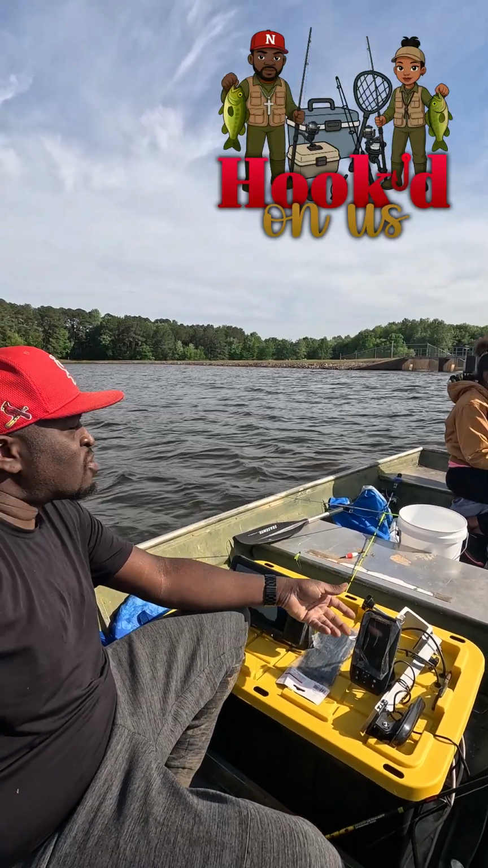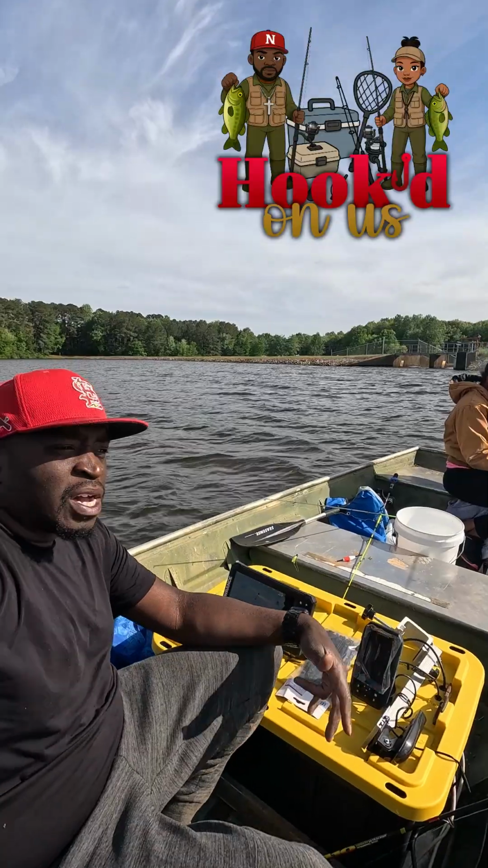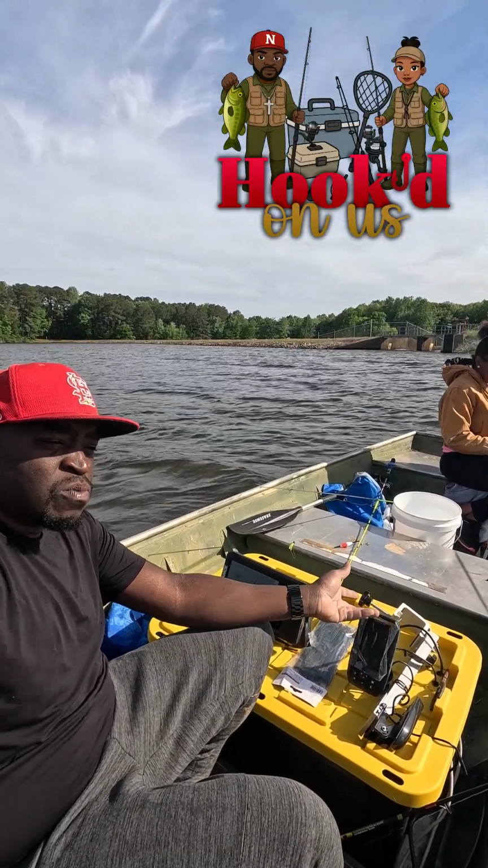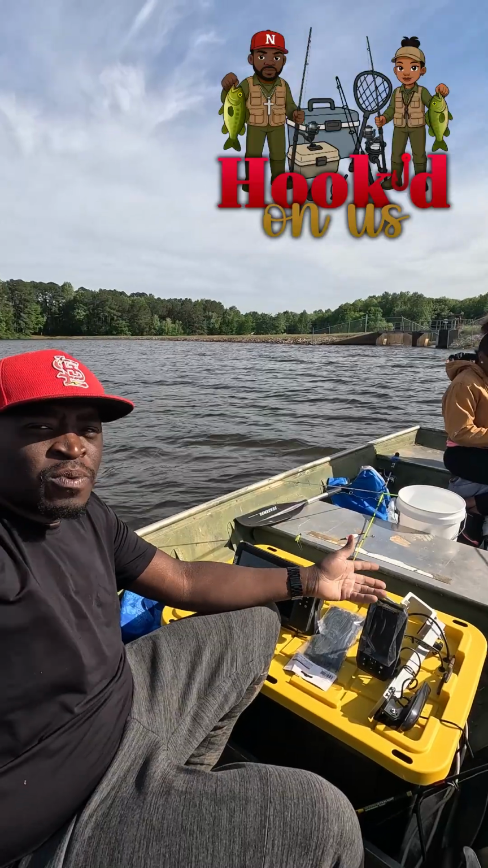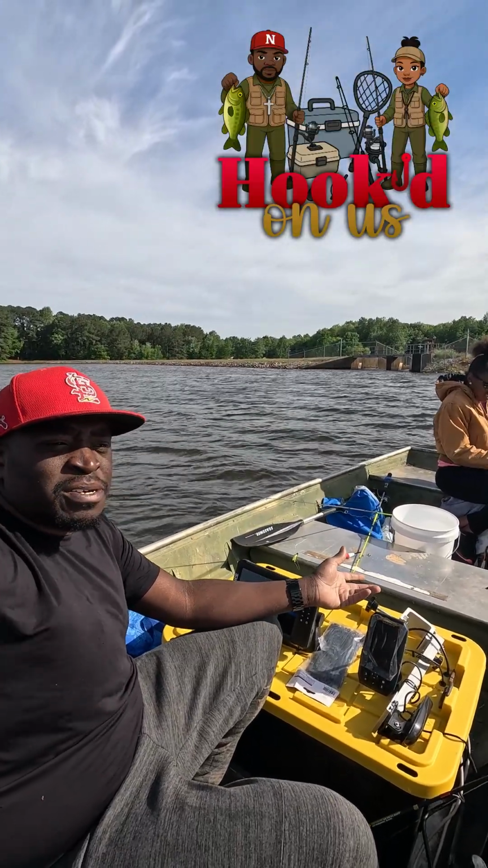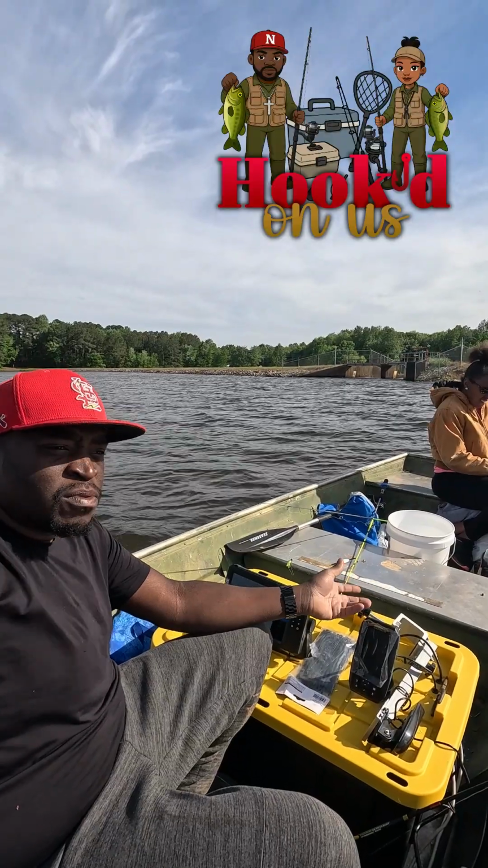Now we got to try to invest in a spot lock. I think that's another $1,000 or so. But we're going to go pick up a boat, hopefully this weekend if we can find one. Then we're going to pick up a spot lock. And then we're going to get out here and do some practice.